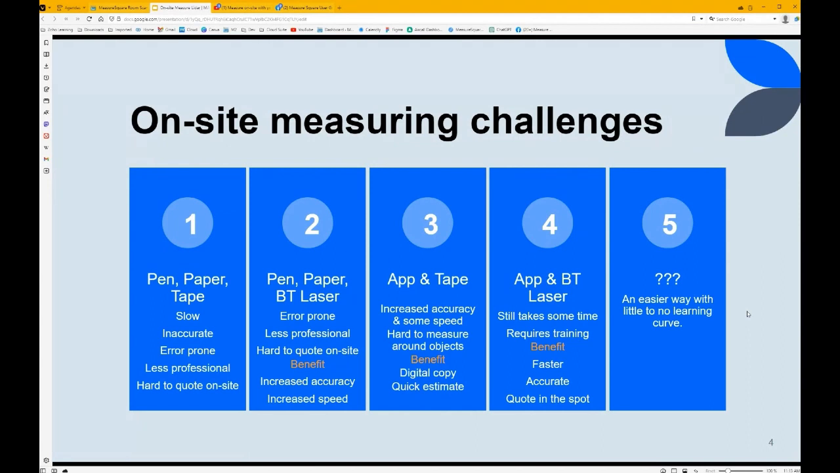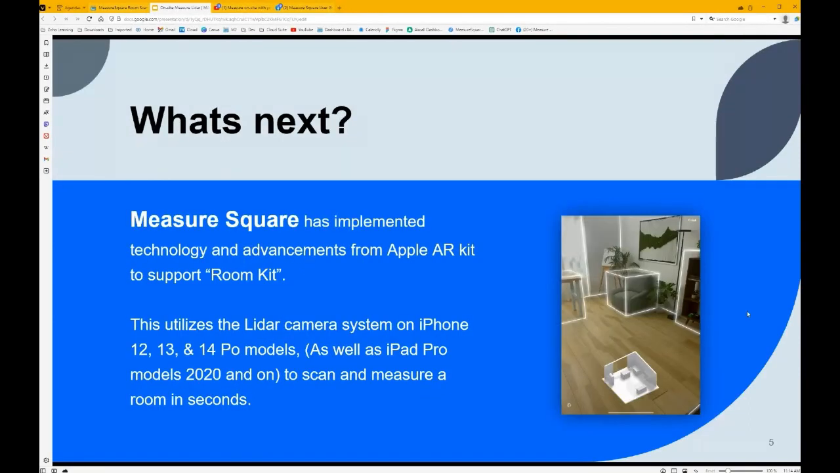So that leads us up again to hopefully an easier way to do this, with an added benefit of little to no learning curve, and you guys will have a little bit better idea what that means. So as we go into our next slide here, this is what's next, or what we view as a possible future. What we have done is MeasureSquare has implemented technology and advancements from Apple's ARKit to support what they call RoomKit. What this does is it utilizes the LiDAR system cameras on an iPhone 12, 13, and 14 Pro models specifically.